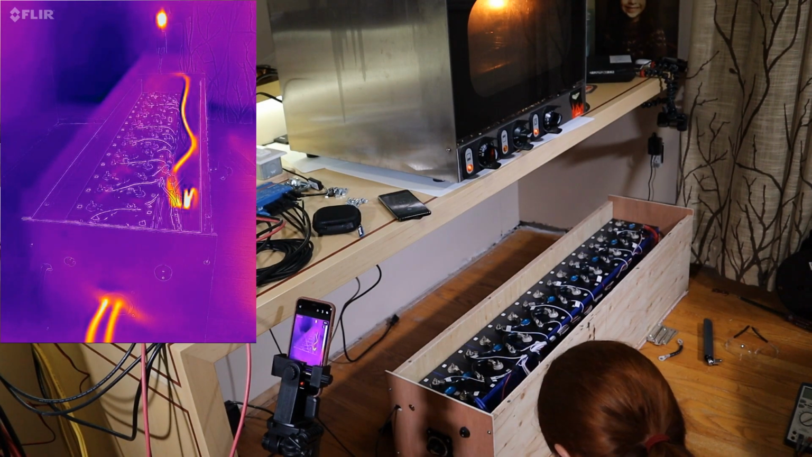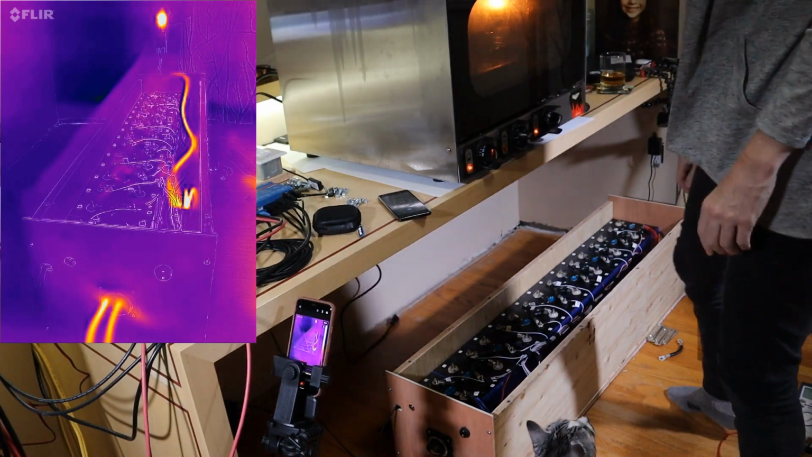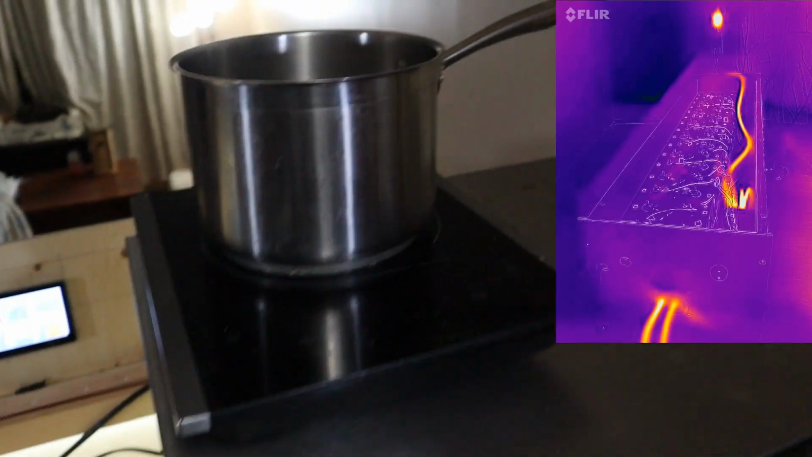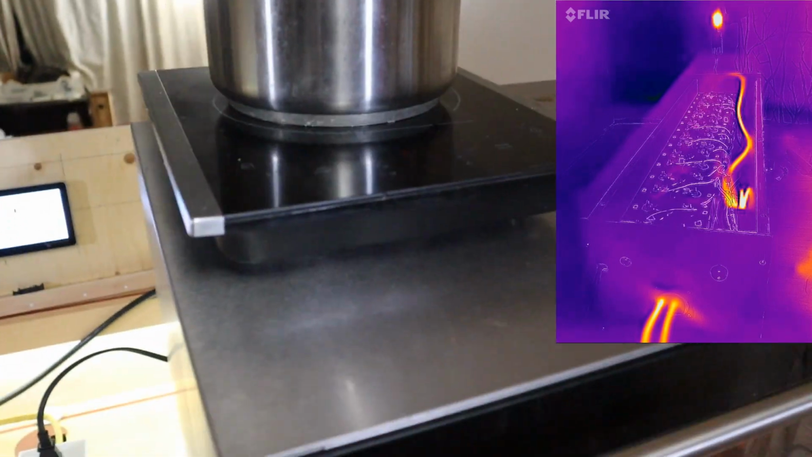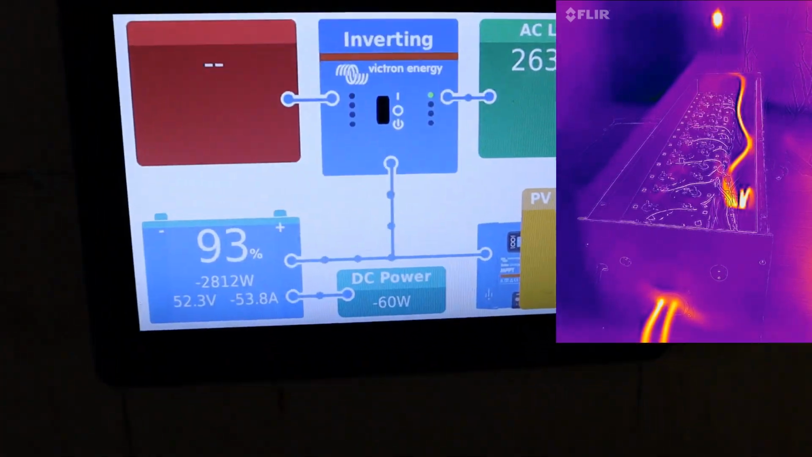Hey, Lynx. We're doing science. Inductive cooktops are amazing. It's already steaming. Cooking with magnets and batteries.